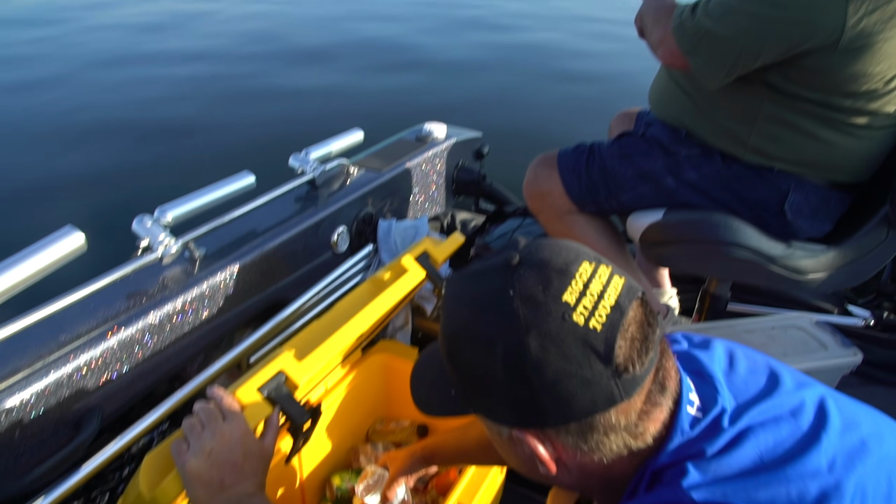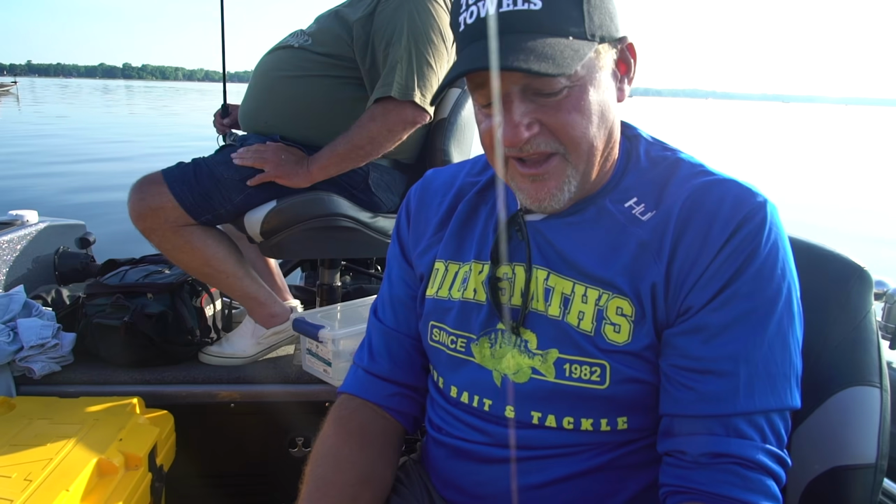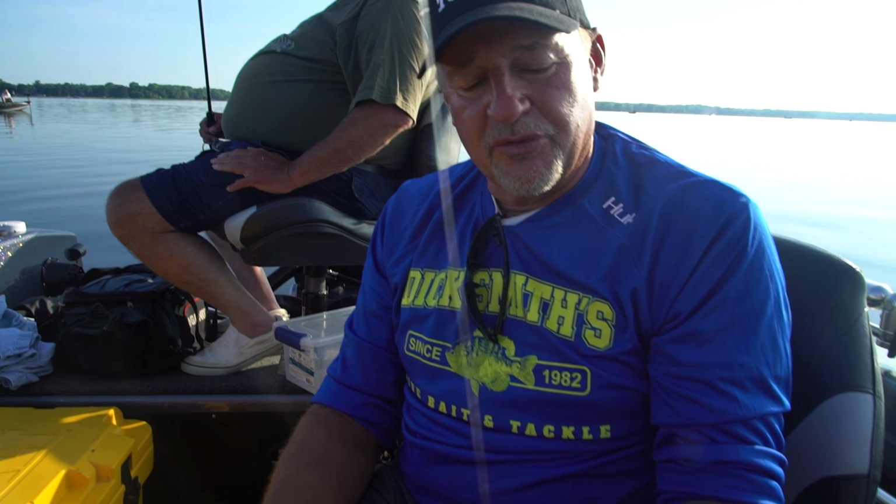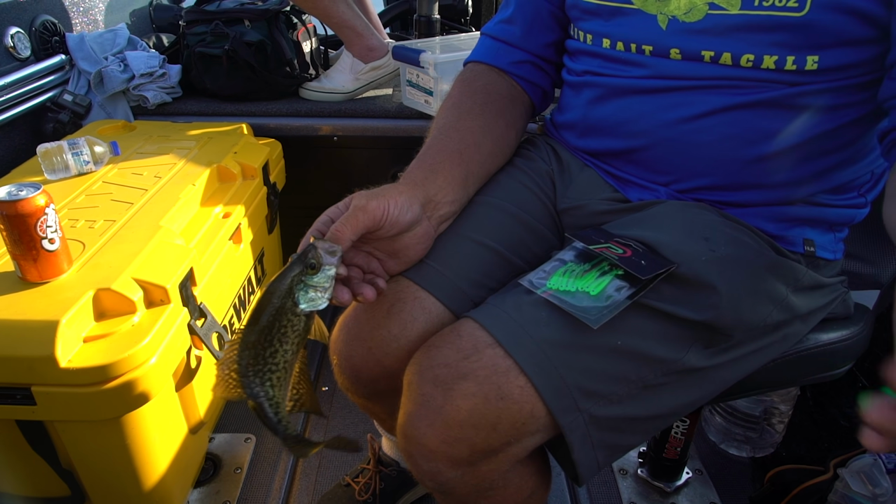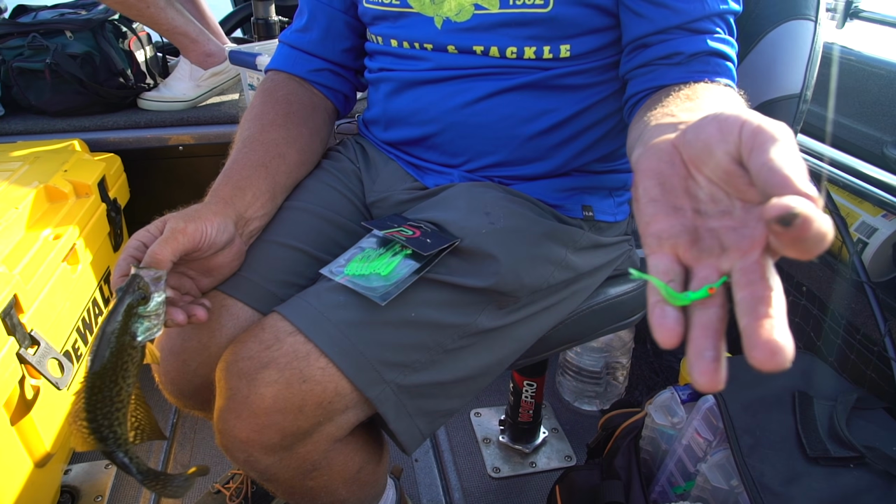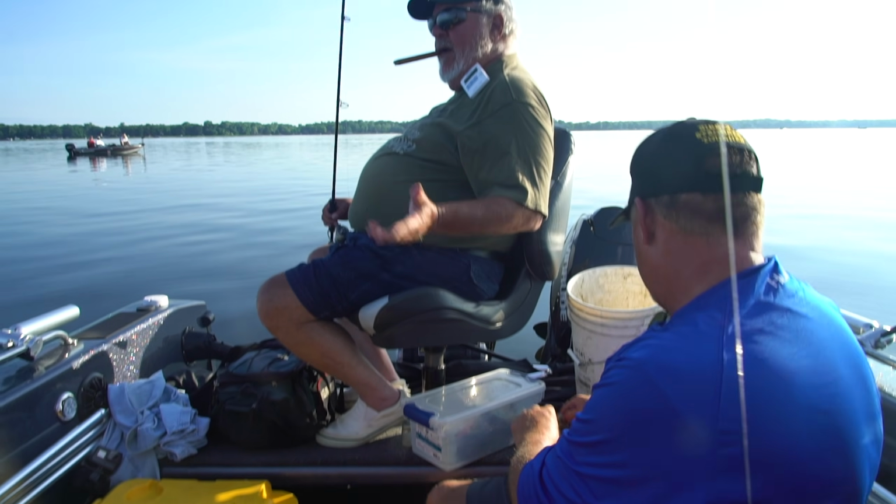What do you got, Phil? Hey, I'll tell you what, Phil, that plastic is really working good on that slowpoke right there. And these are actually some new plastics by Bait Rigs. It's a perfect lure because I'm a slowpoke and the lure's a slowpoke.